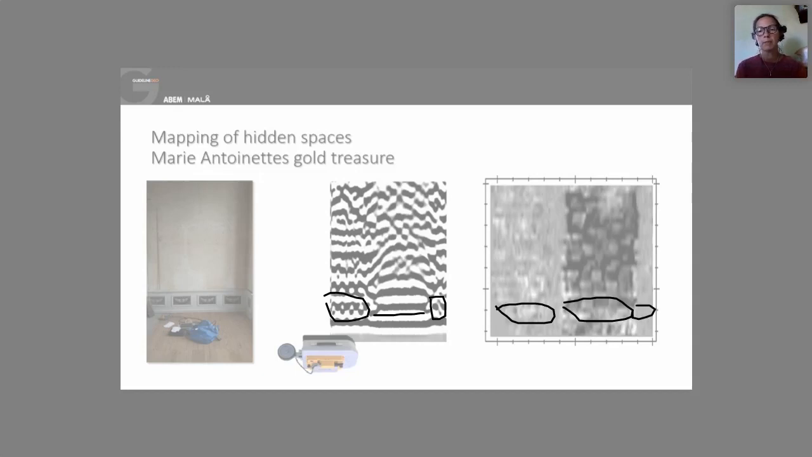When we put several of these 2D lines together and made a 3D surface, we saw that there is a hidden empty space behind that wall. But unfortunately, when they opened it up, it was also empty, no gold treasure. So I still have to work for my living.